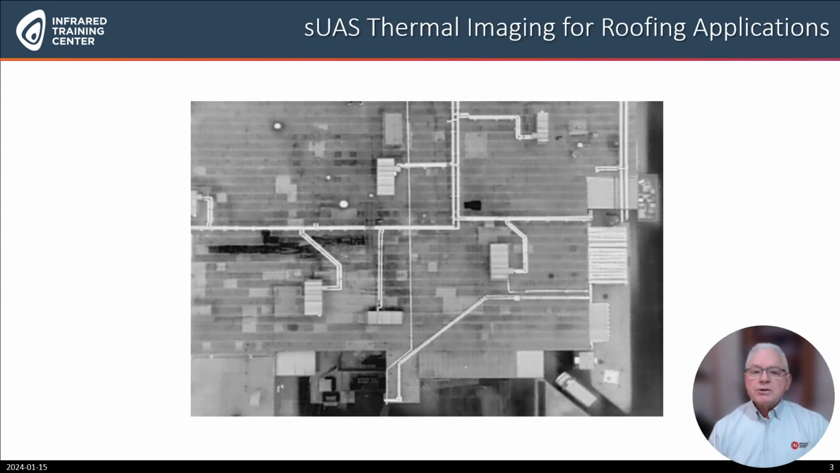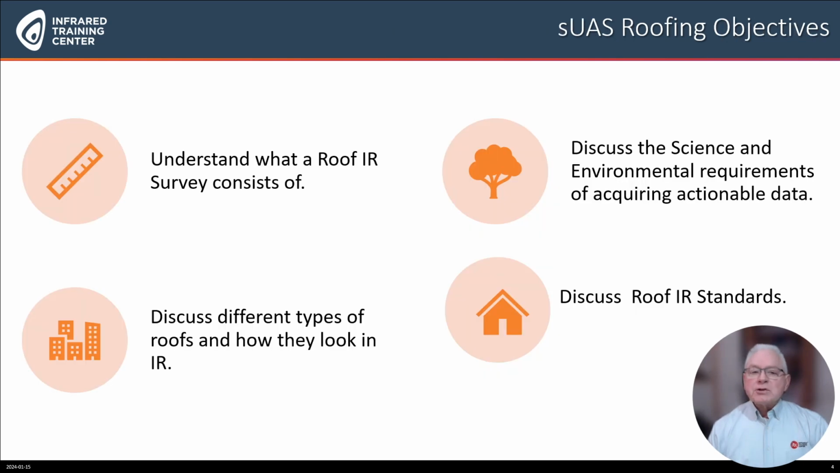Our first application today will be sUAS thermal imaging for flat roof and commercial buildings. Let's take a look at some objectives for this application: what a roof survey should consist of, some science and environmental requirements, how different roof materials will look different in infrared, and some ASTM thermography roof standards.